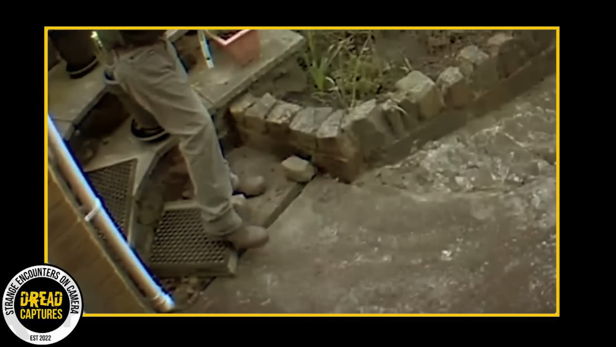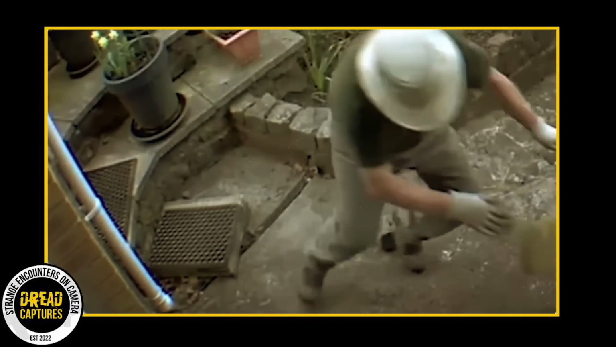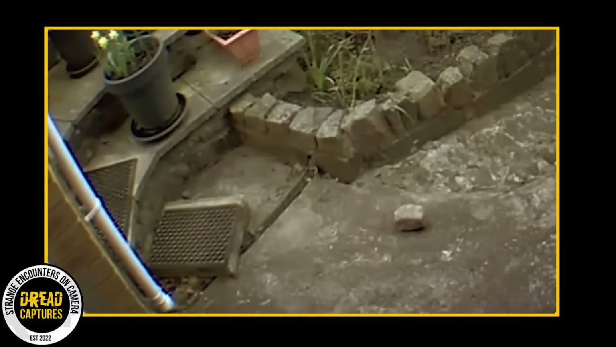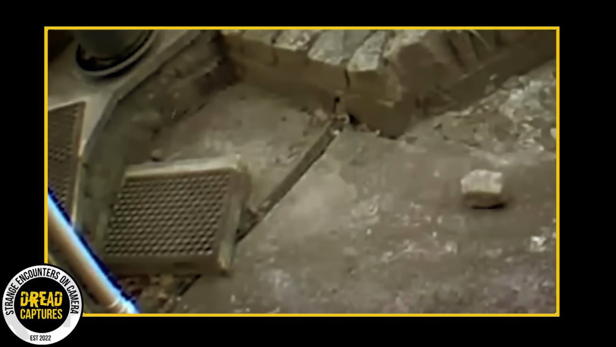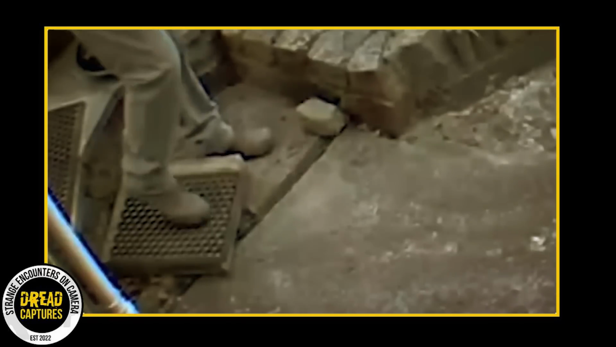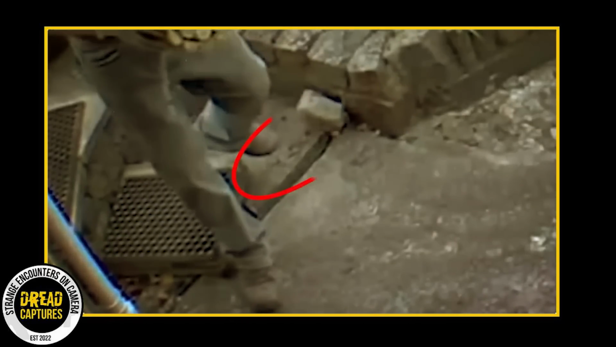If you pay close attention to the rock next to Roger's foot, you'll notice something peculiar. Just as Roger is about to take a step, the rock shifts on its own, seemingly without any external force. It's almost as if something invisible nudged it. This unexpected movement led to Roger's unfortunate fall and subsequent injury.